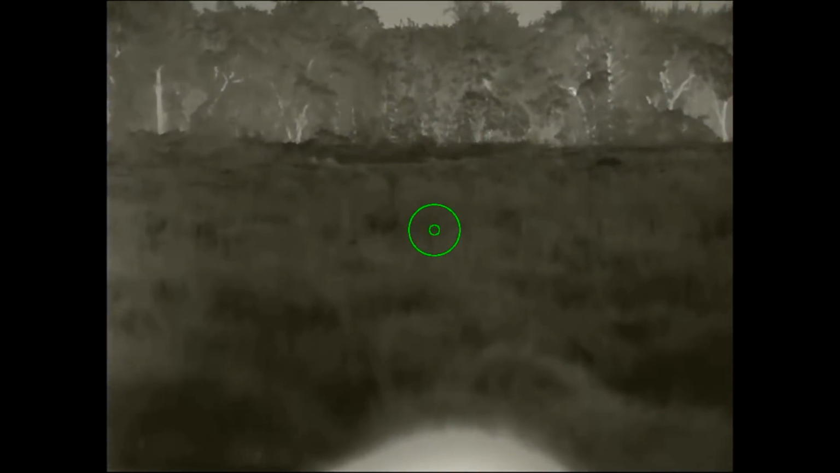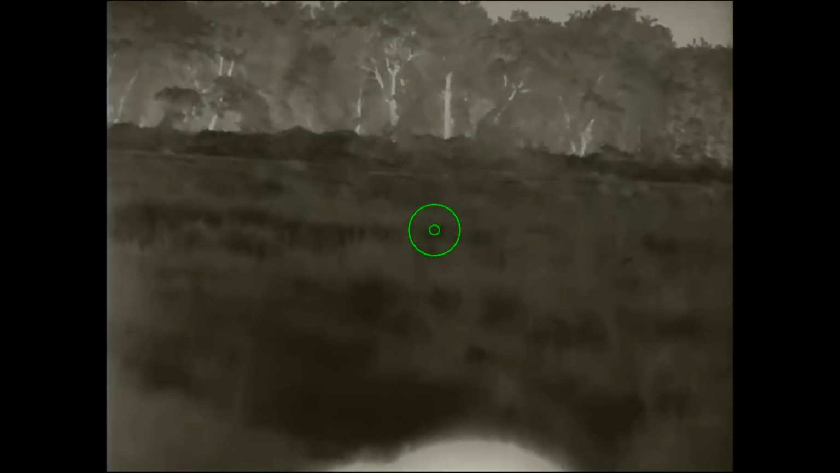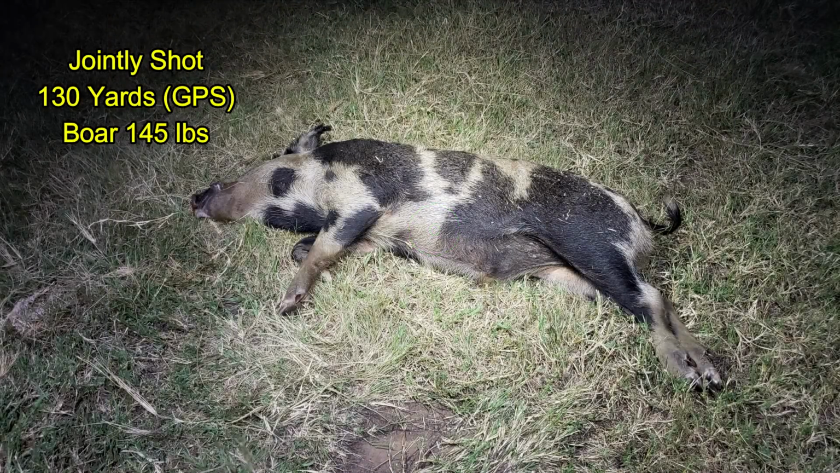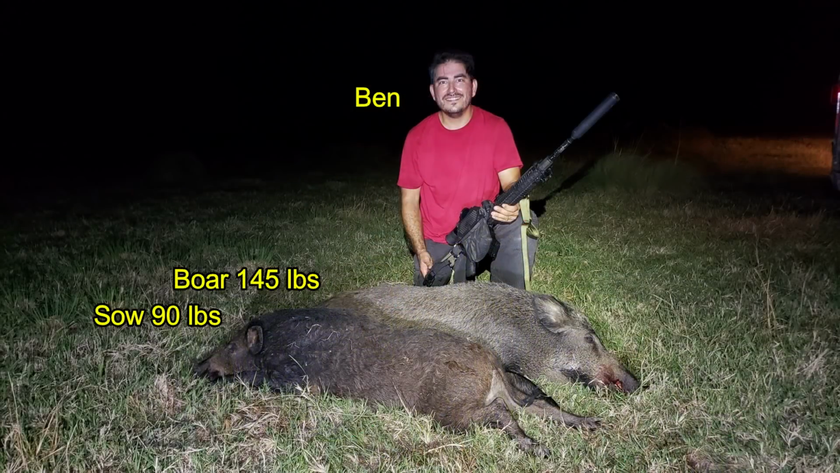Now you'd think that the hogs are all down just right there where we can find them, but this grass is fairly high. This is a bunch grass called love grass, and this stuff is terrible to try to find hogs in. So I came back with the camera. This boar that we jointly shot came in at a whopping 145 pounds. This is Ben searching for his hogs in the love grass. And these are the 2 hogs of his that we could find. We were unable to find the rest, and we finally called it a night at about 3:30 in the morning.